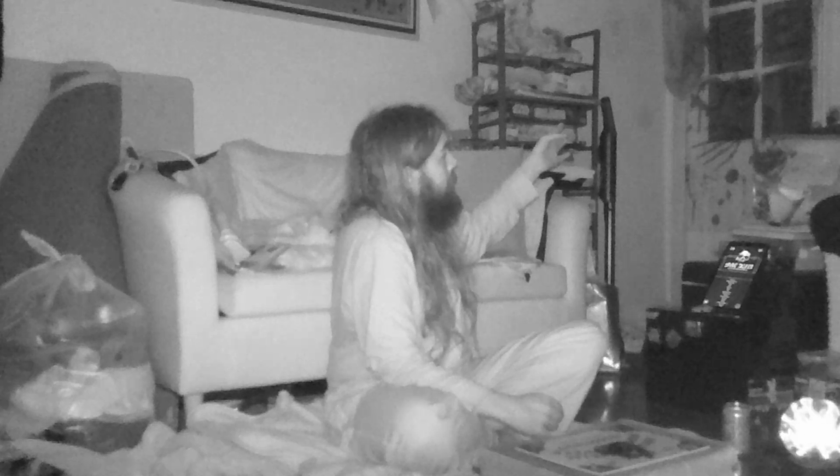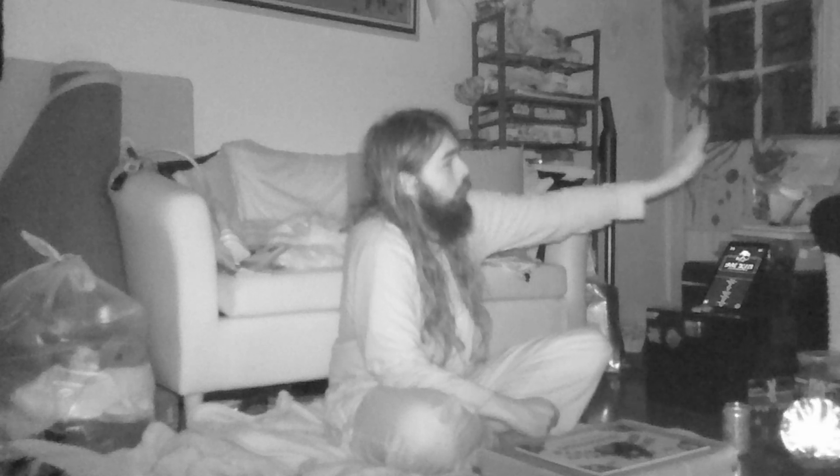I don't know if that was my stomach or something else, but I just heard a kind of noise from that direction, towards just the corner of the room. So you've got the door over there, and then this back wall along where the chair is. That back corner, I'd heard a kind of noise. Could have been my stomach, like I said. Yes, over here.